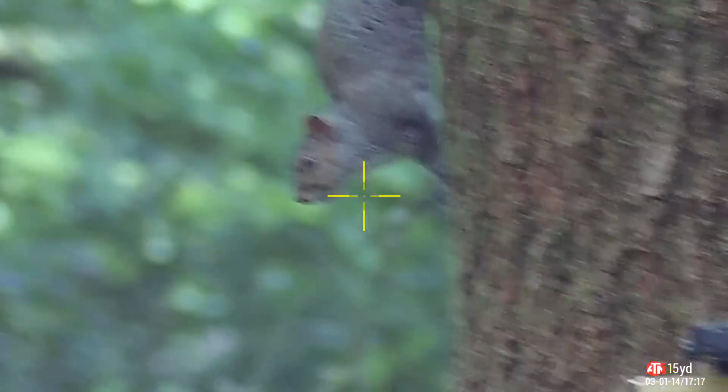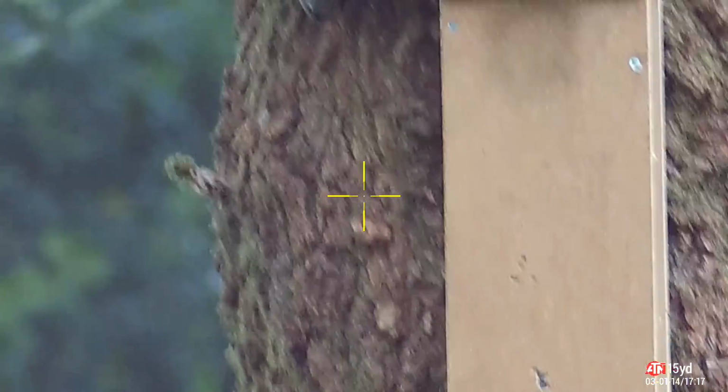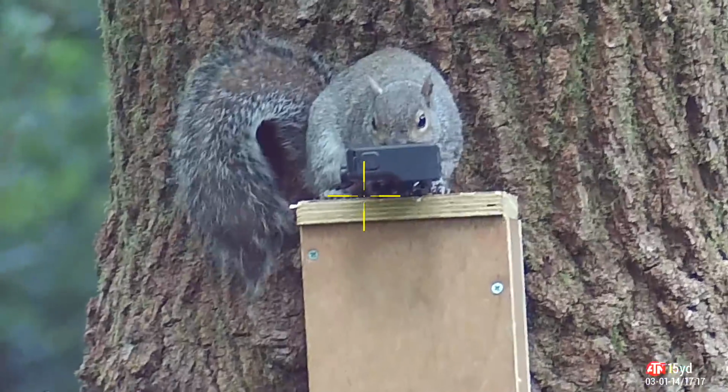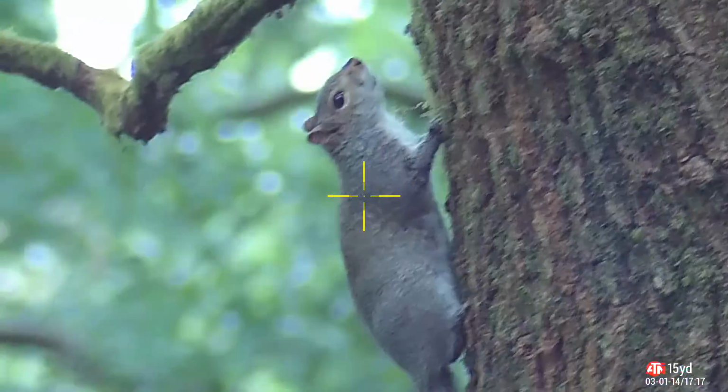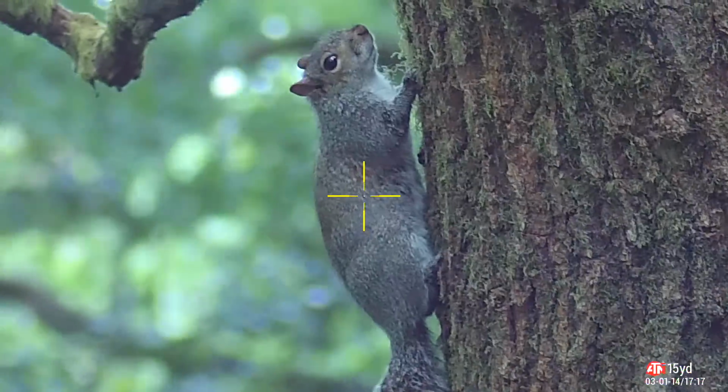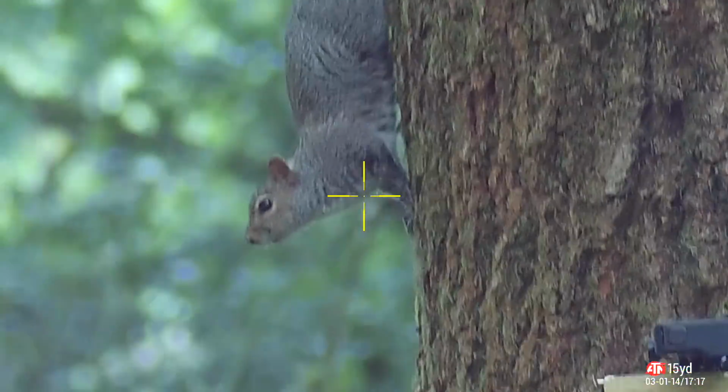So the best and most efficient way of controlling these critters is to wait until they are feeding, and only then it's the right time to take the shot. As you'll see here, once again it switches position without any kind of warning.